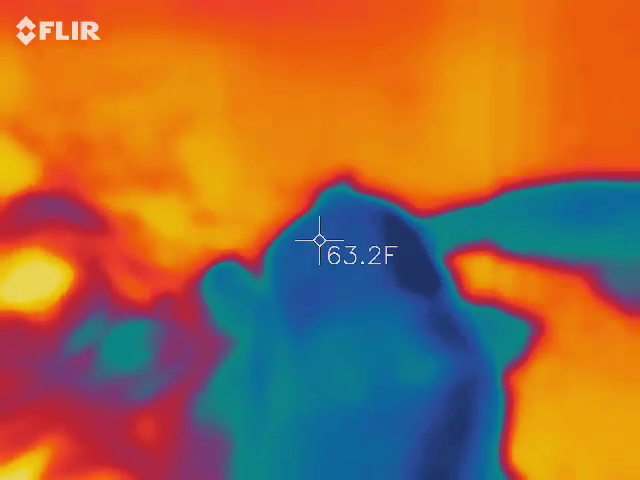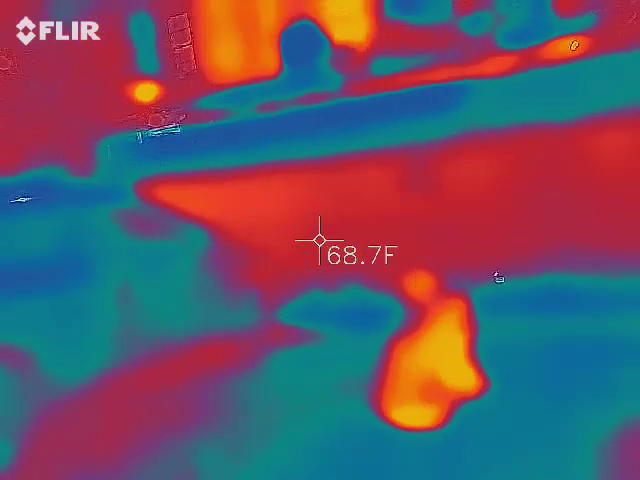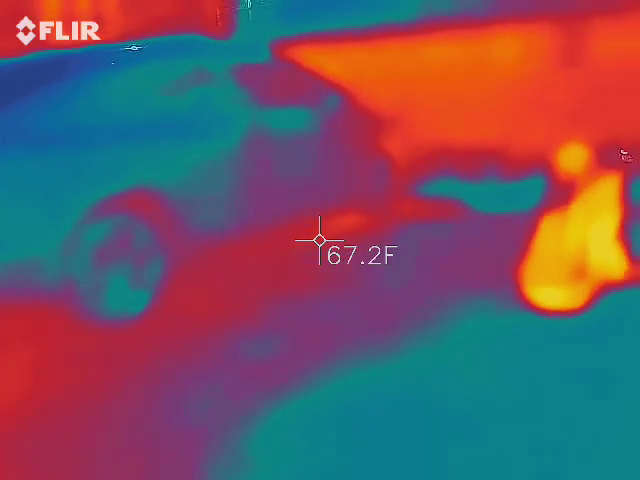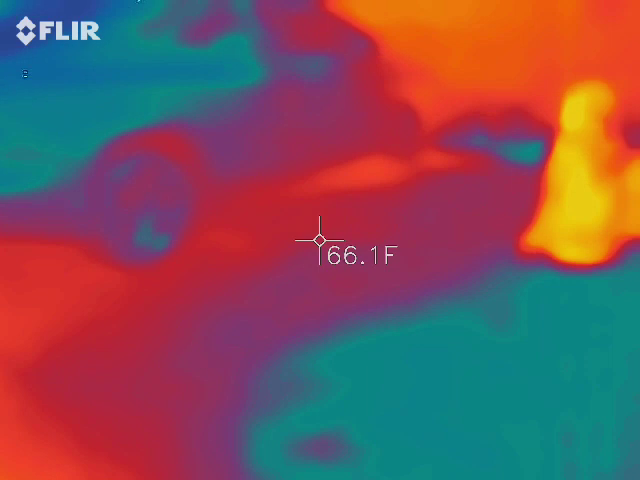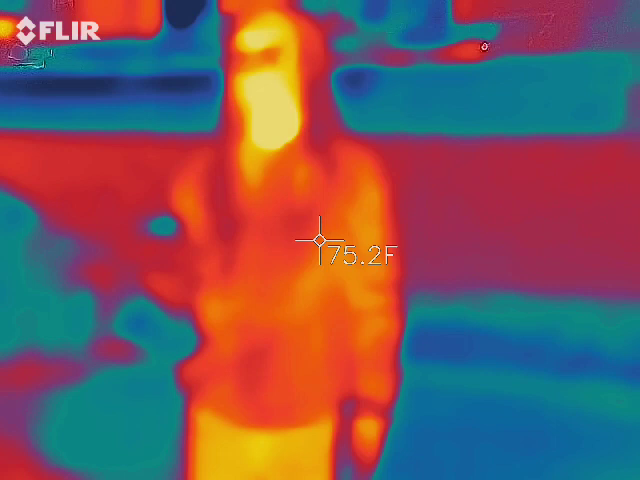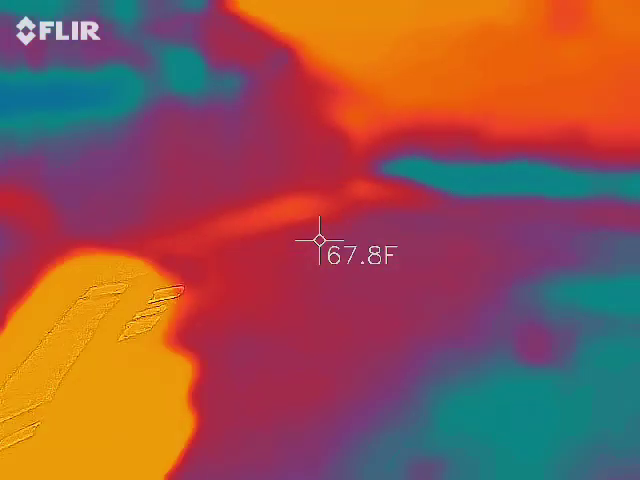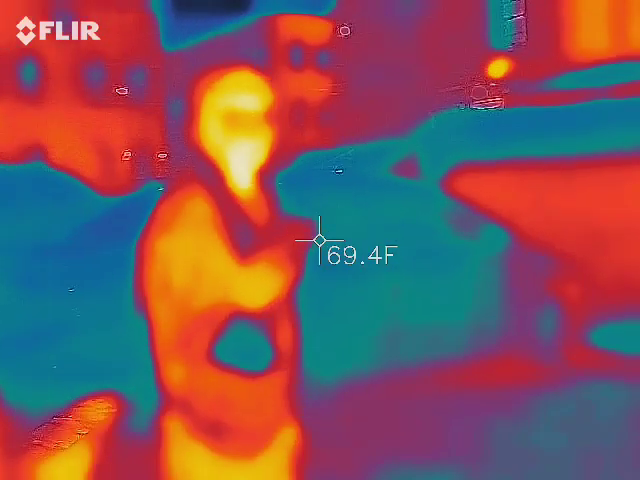Bella's thing keeps going off. Ava, come here. You can look at that after. She said sex. Bella, try it again with this.